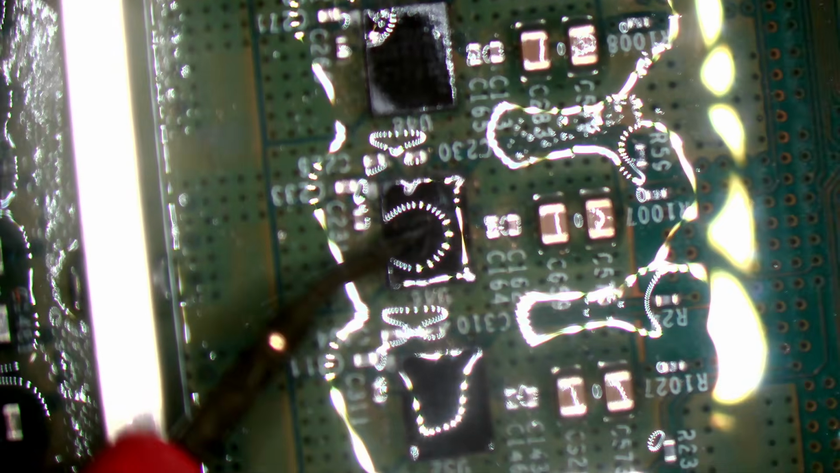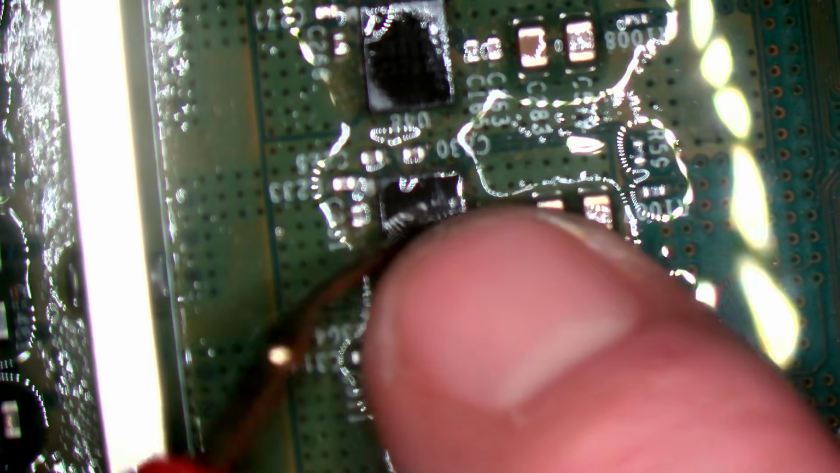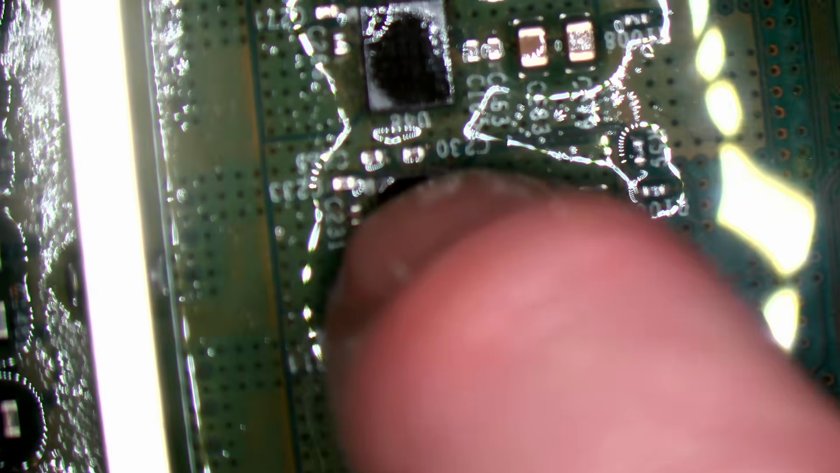But I'm going to remove this MOSFET anyway. It's not getting that hot, but that camera picked that up absolutely fantastically. It really did pinpoint that specific MOSFET. So I've got my hot air set at 480 degrees Celsius, at 60% airflow. I have to check on that. There's no really heat sensitive components around this particular area, so I'm not really worried about that.